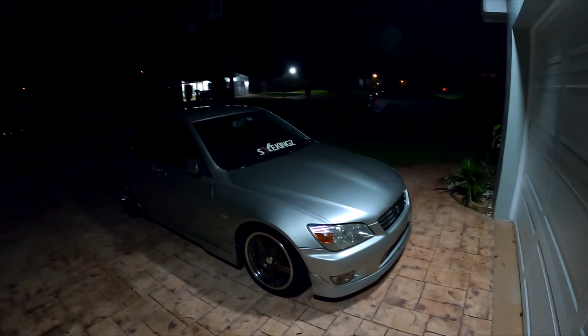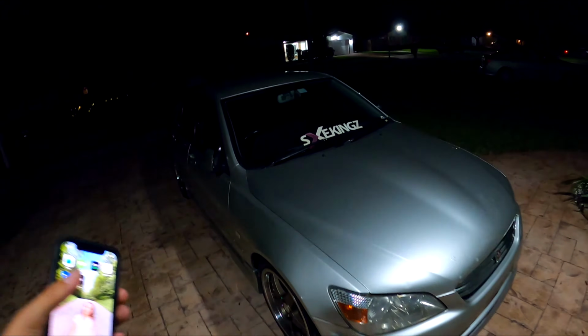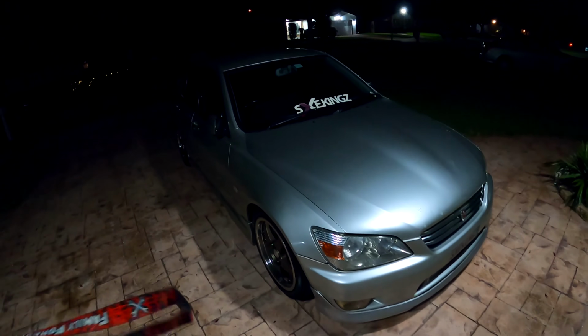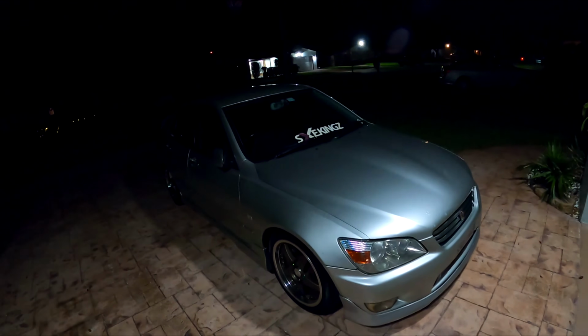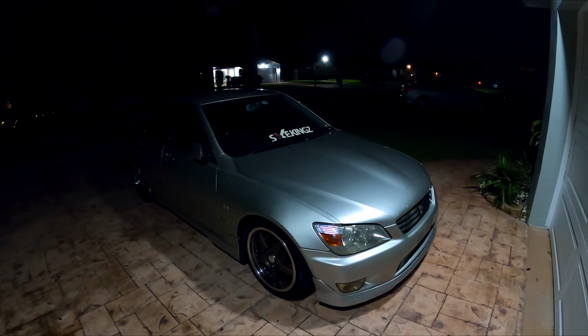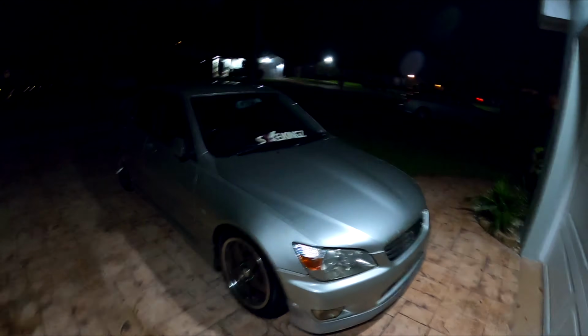For those of you who may be new subscribers, this is my Lexus IS300. It is front clipped, so it's right hand drive, has the 3SGE beams, it's boosted, and it's a 6-speed manual from the Altezza from Japan, RS200. And yep, that about sums it up. So let's head out.